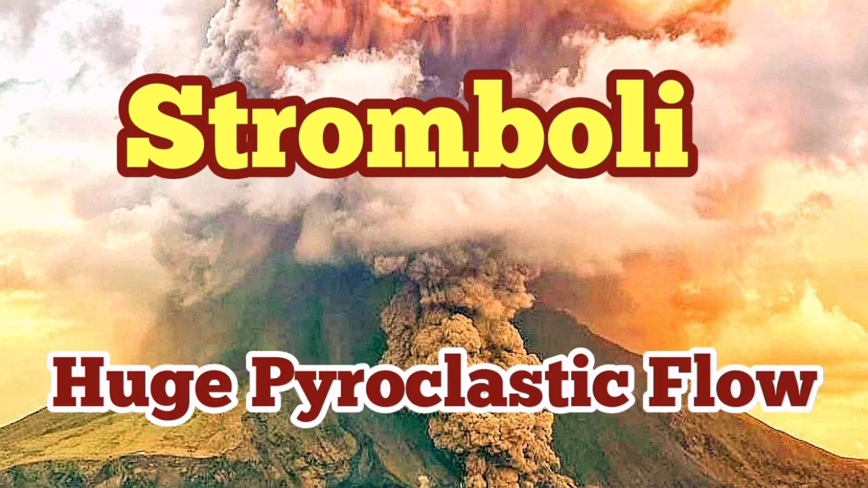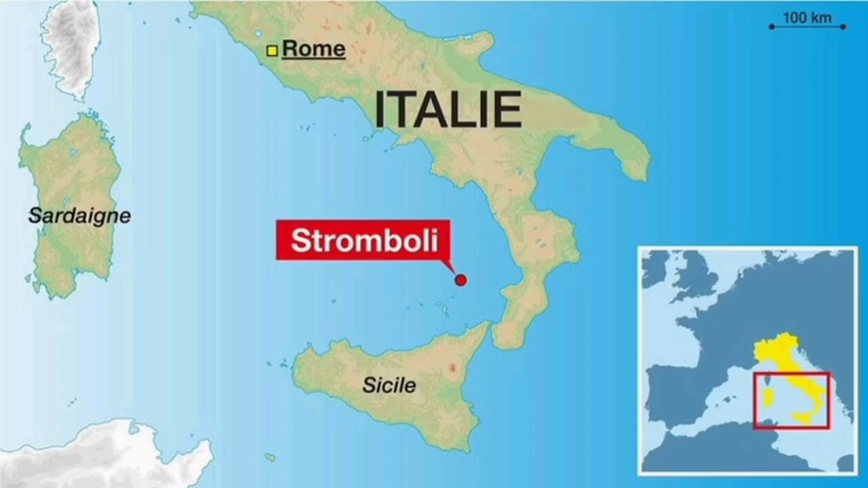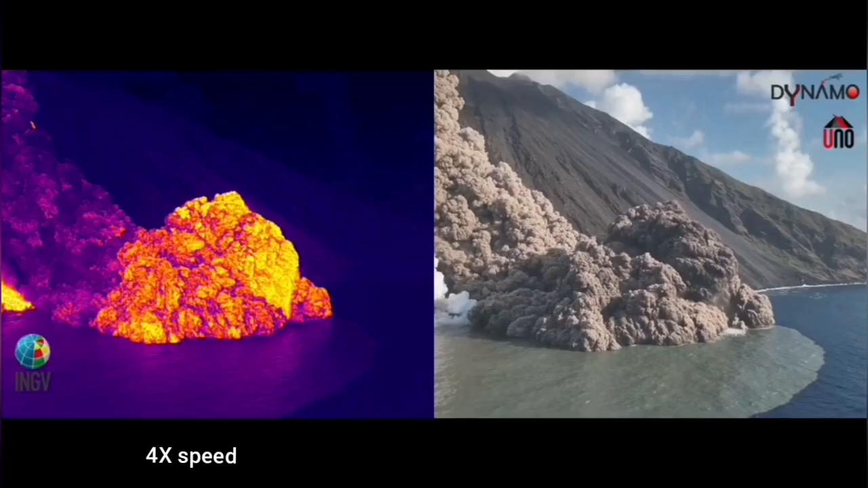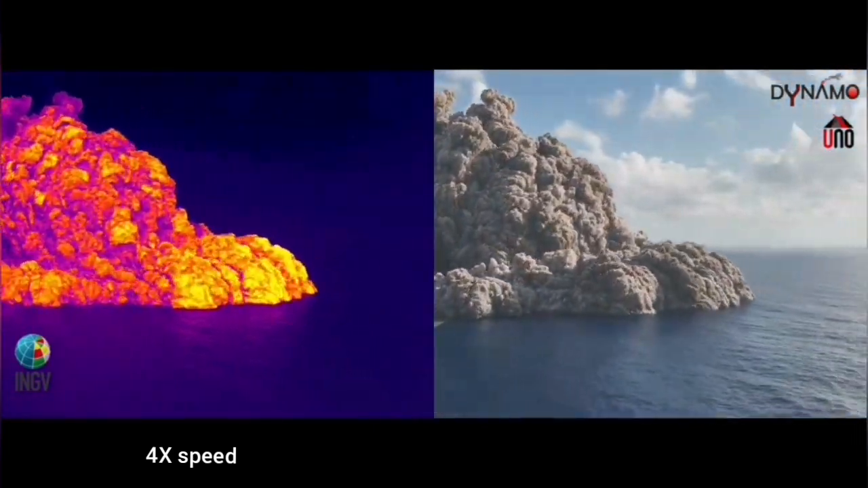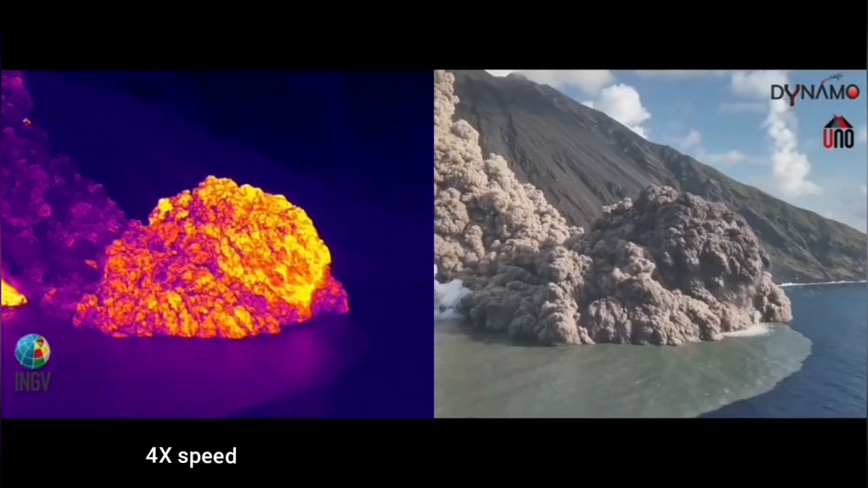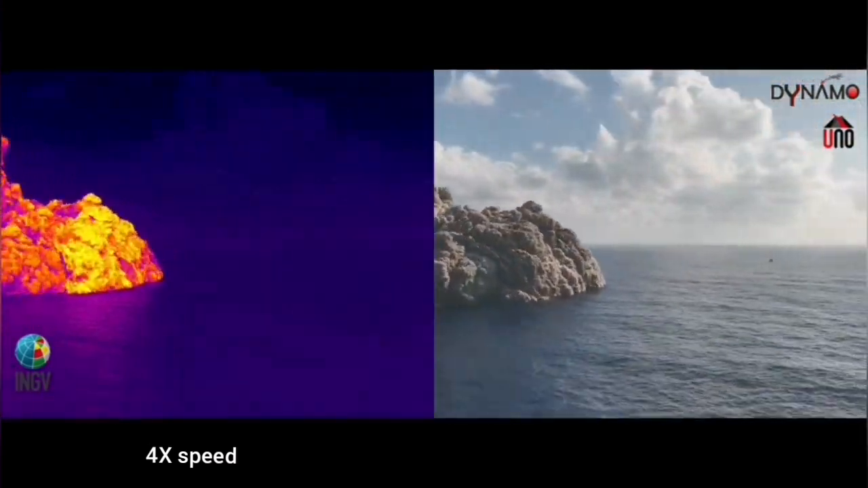The Italian Institute of Geophysics and Volcanology has released a thermal image of the Stromboli eruption. This is a volcano on an island in the Aeolian Sea of the Mediterranean Sea, which has multiple eruptions almost every year. We can see this now. This is a pyroclastic flow. You can see it's hot against the sea water. You can see how hot it is.